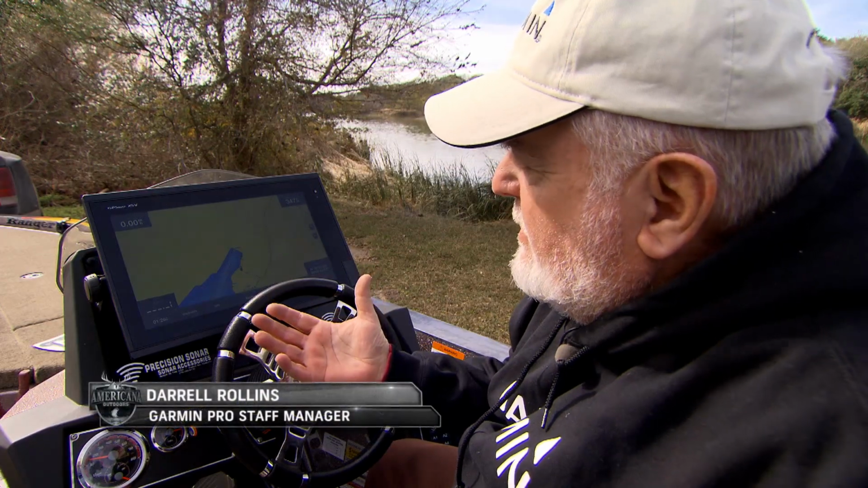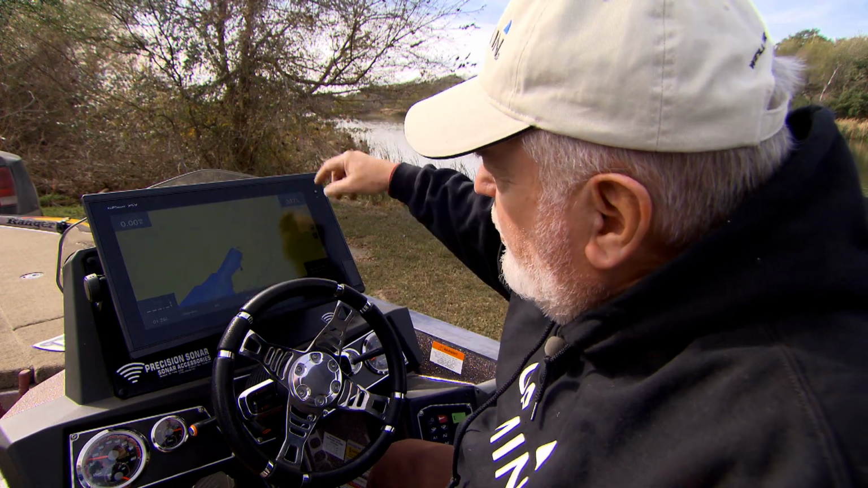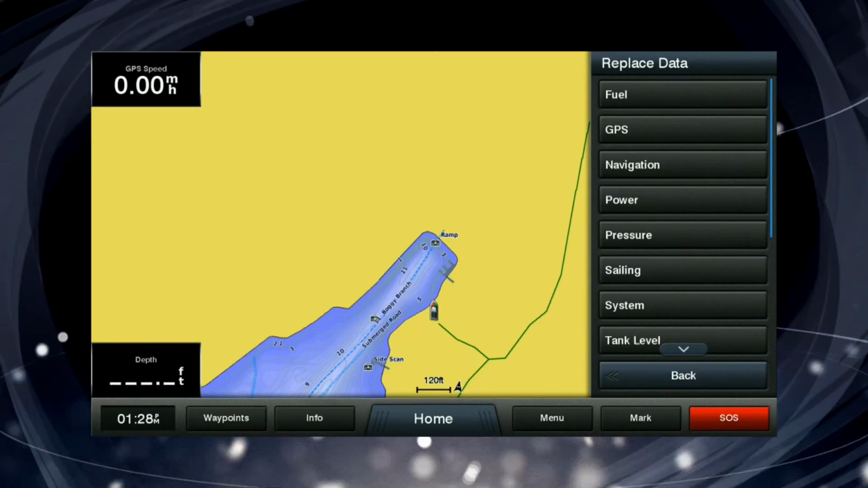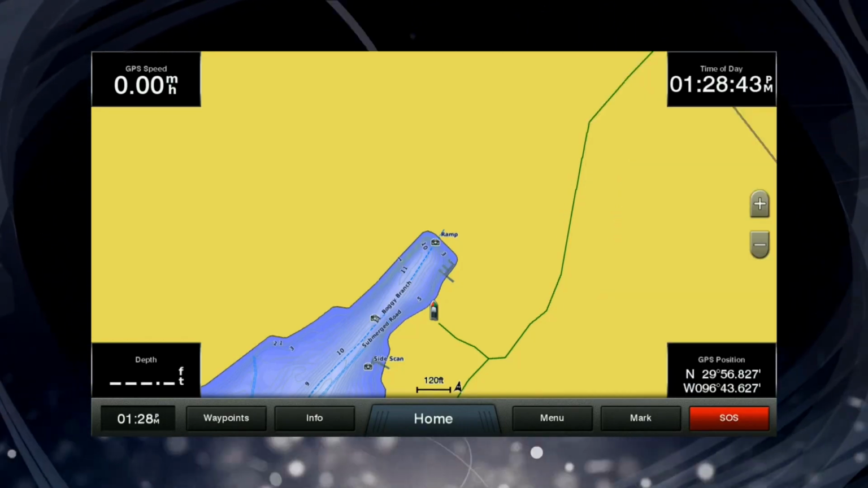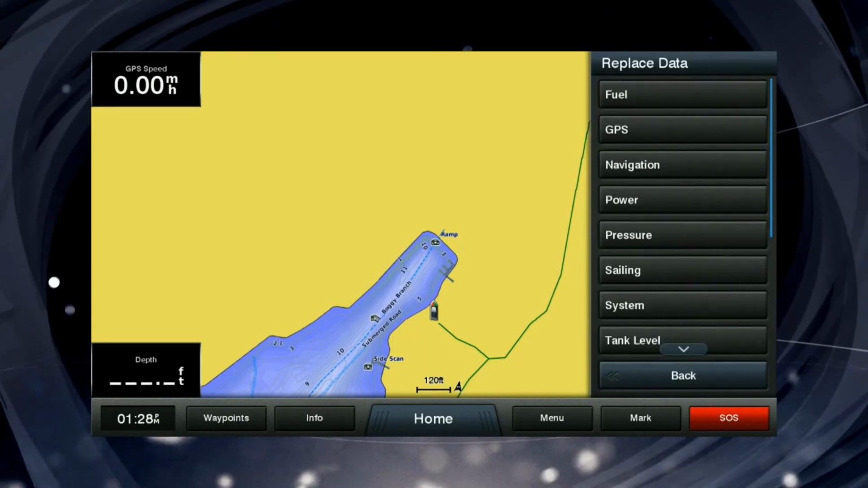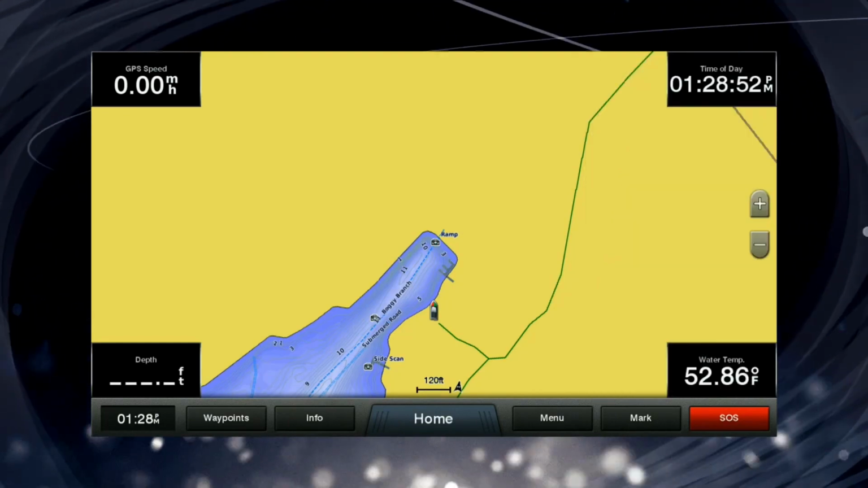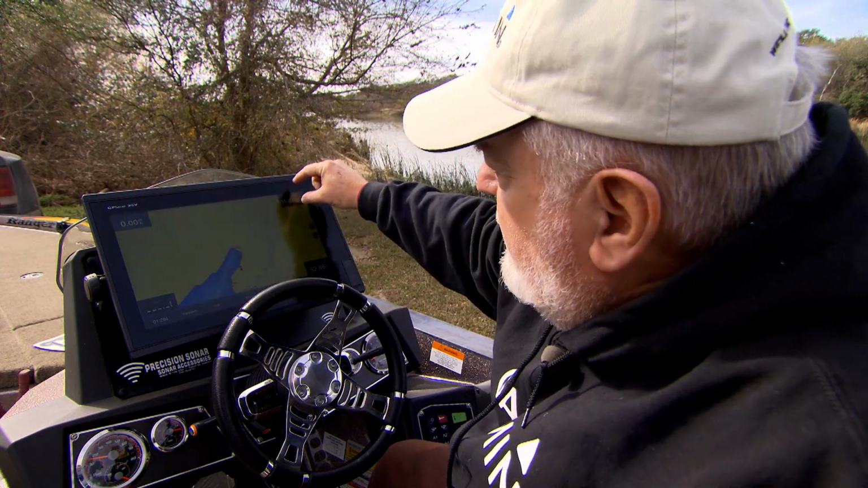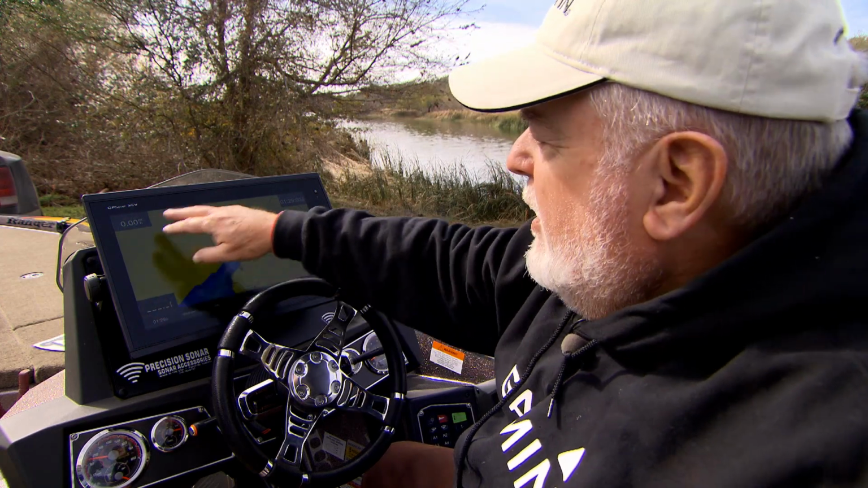So I'm going to set this up with the data that an inland guy wants to see. The way we're going to do that is touch and hold this box, and it's going to bring us up the sub-menu. So I'm going to come down to System and Time of Day with seconds. Same with the bottom right-hand corner. I'm going to touch and hold that. Now I'm going to scroll up to Temperature, and I'm going to put the water temperature in that corner. So now I have the GPS speed, the time with seconds, the water temperature, and the digital depth, all available on this map.